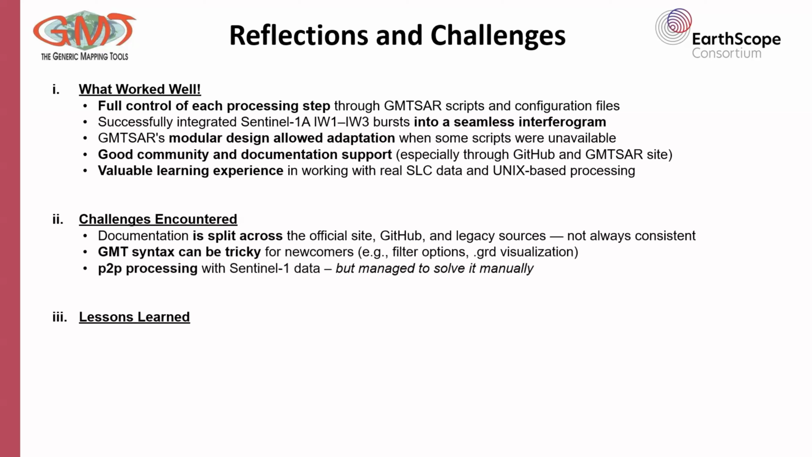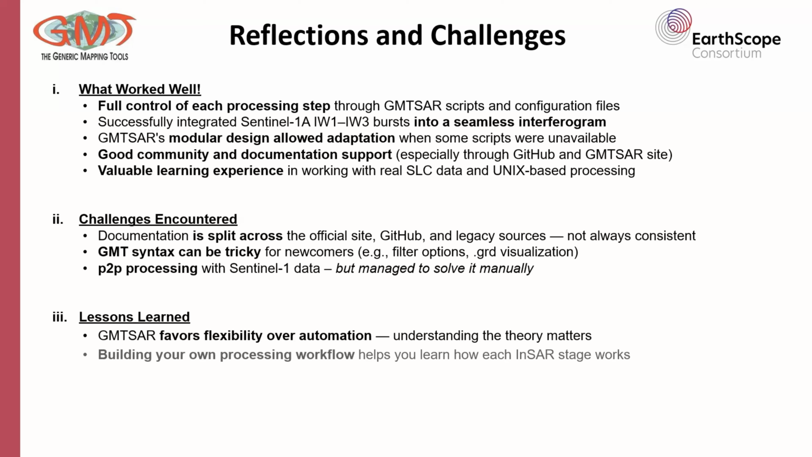I had issues with the P2P processing, but I managed to solve it manually, and it's working perfectly. And lessons learned. GMTSAR definitely favors flexibility over automation, which, when understanding the theory, really matters. You can build your own processing workflow, and it helps you learn every step of the InSAR processing workflow.